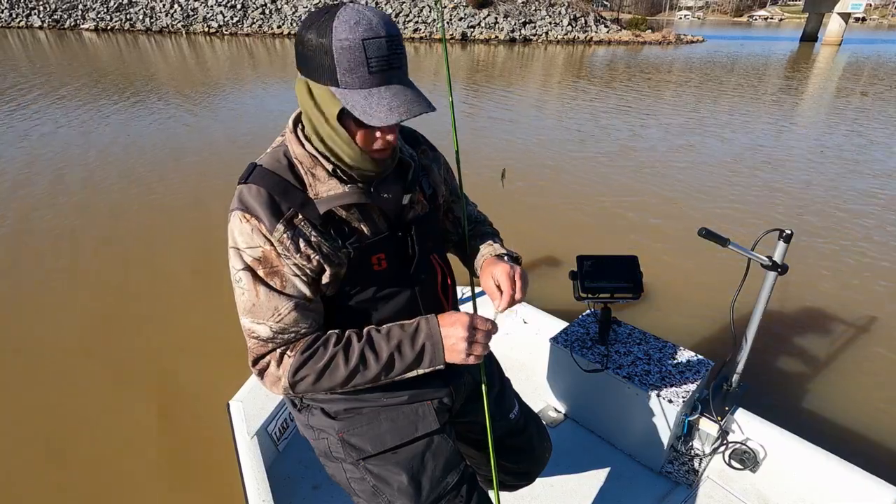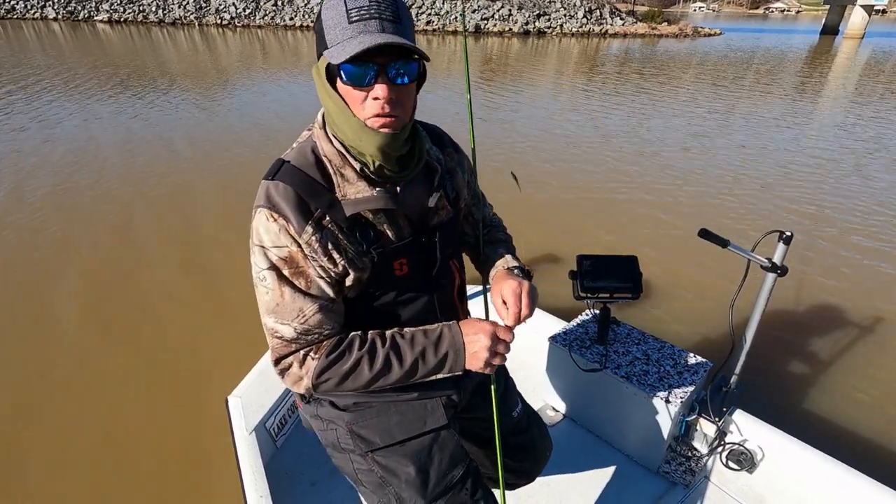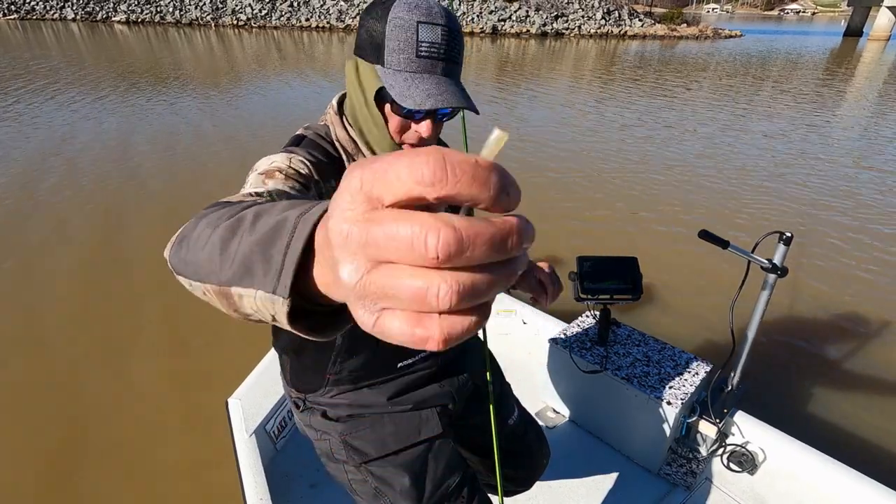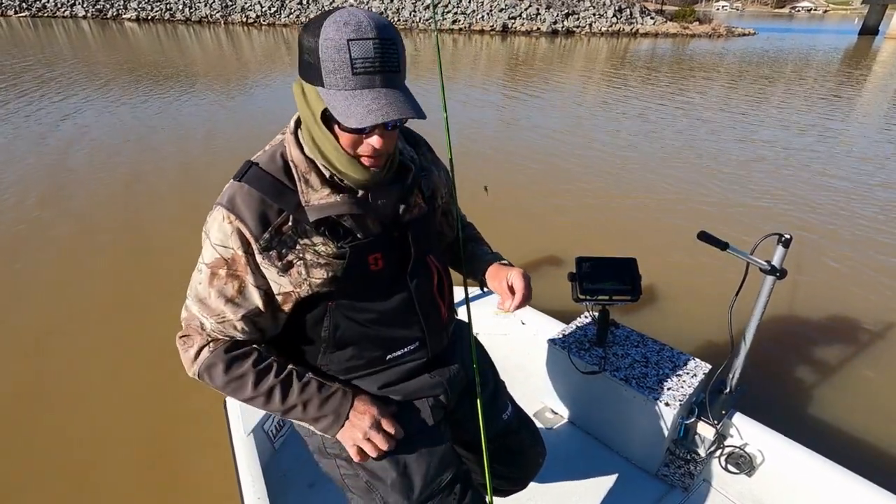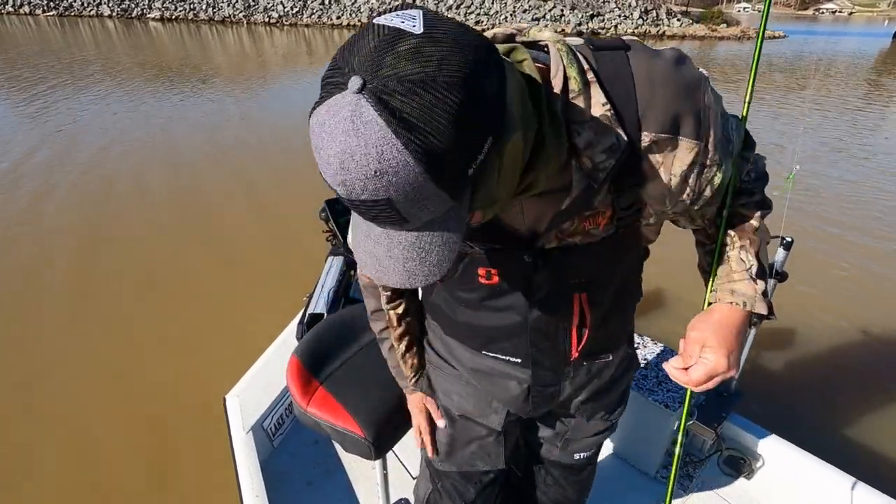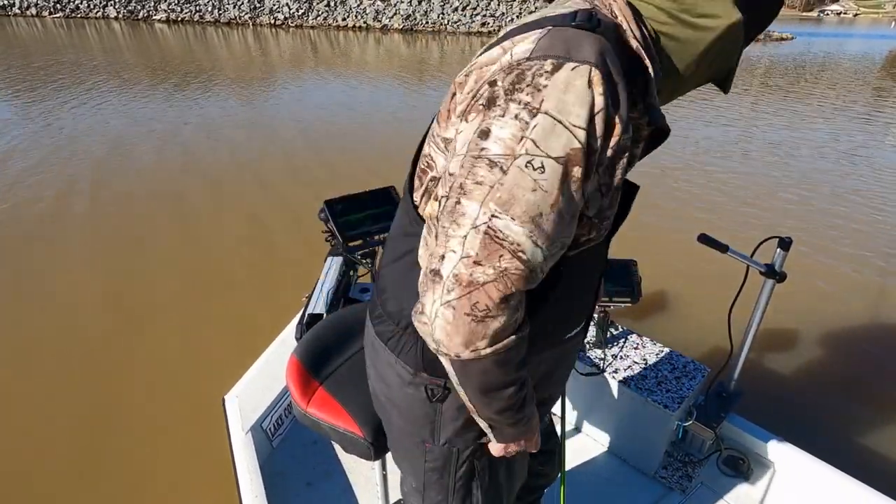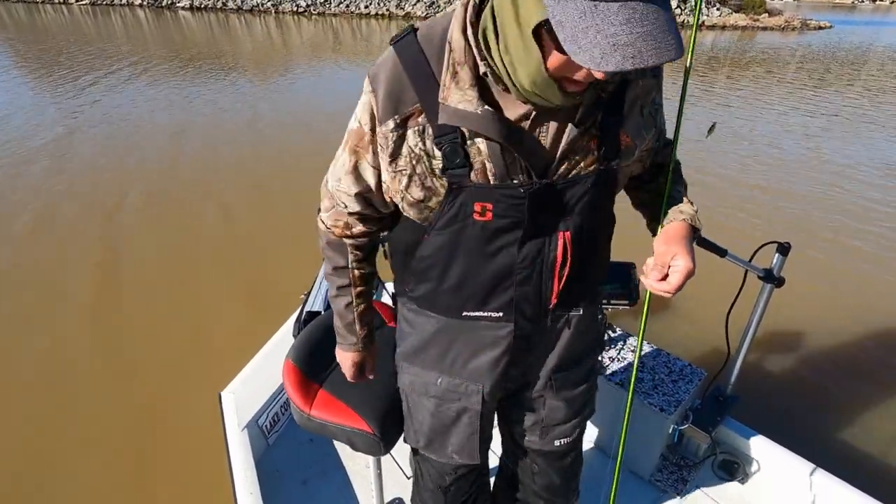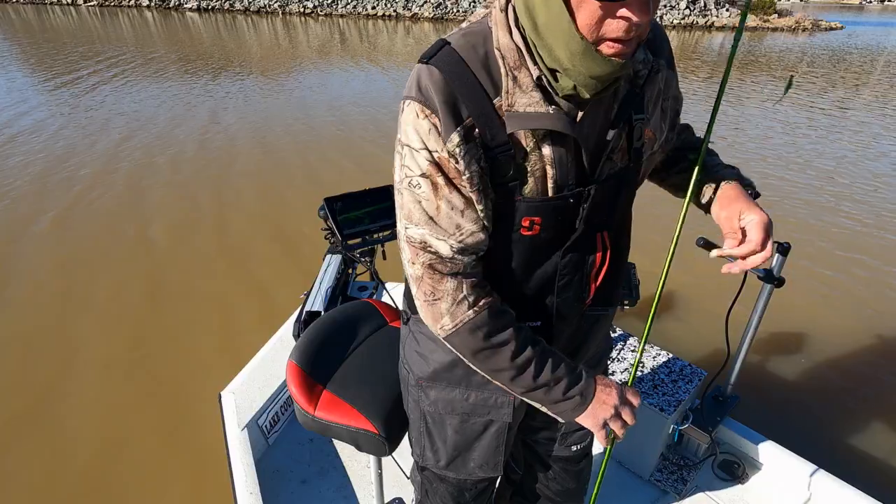Good fish. Look. Now, y'all don't tell Dennis. I bit that off right there one time because it got boogered up. So don't tell Dennis that. But you can bite them off. I'm trying to find me another. I had that bag of creamy somewhere around here.